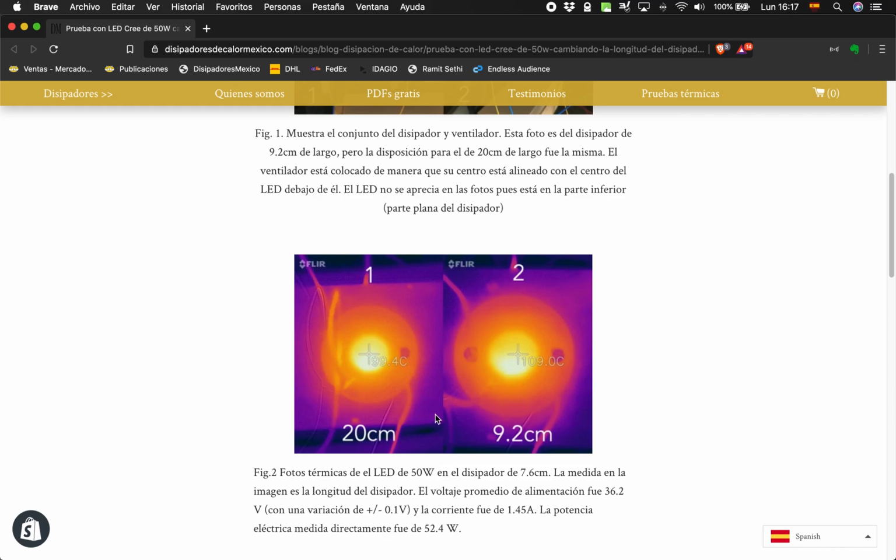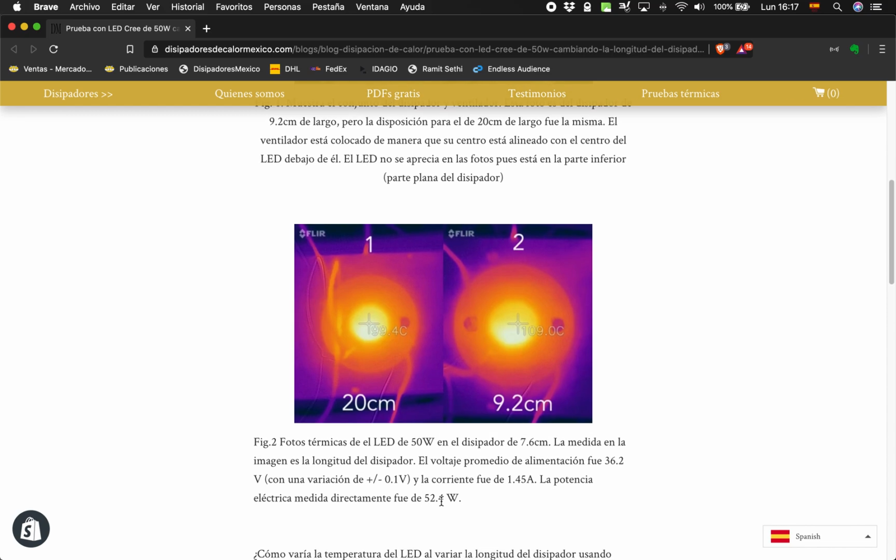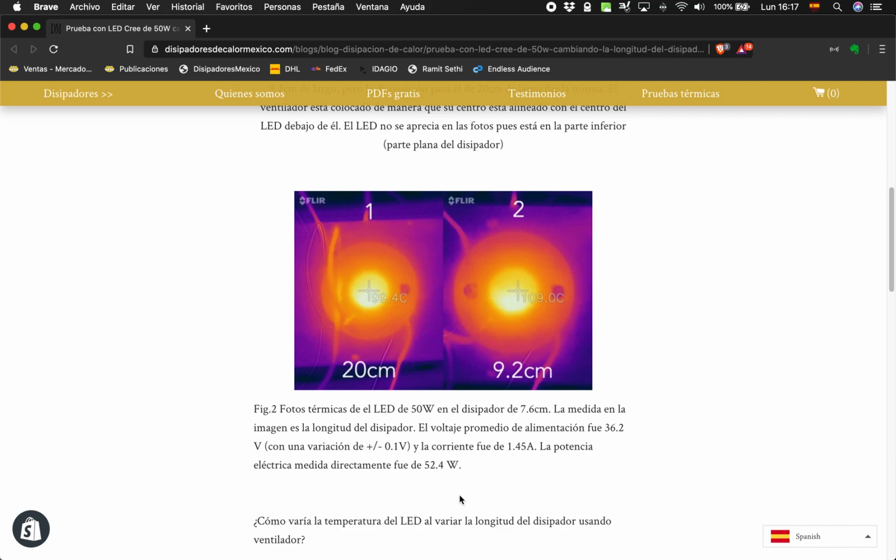The LED is a 50-watt LED, as I mentioned, and this 52.4 watts is a more precise measurement of the electric power.